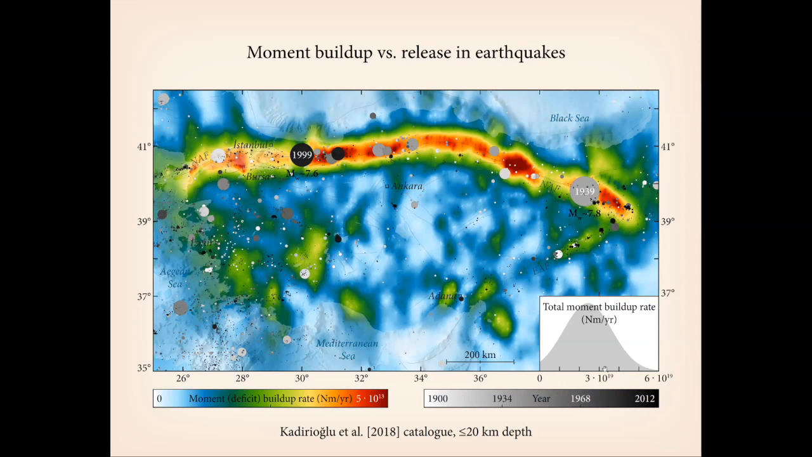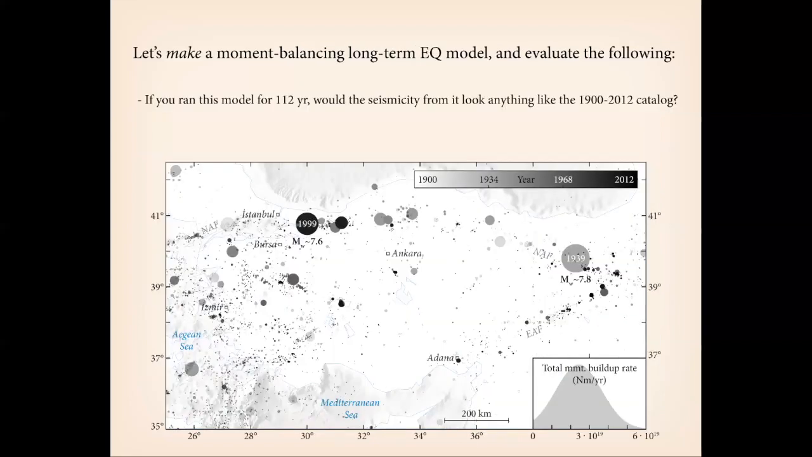All we're going to use is the total moment buildup rate and compare that to the release rate of earthquakes of different sizes. So what we're going to do is make long-term earthquake models for Anatolia that implicitly balance this moment budget, as it were. That is to say, the earthquakes in these long-term earthquake models will happen at the right set of rates as per their sizes, so that they will team up to release the slack in the system as fast as it accrues from the geodesy.